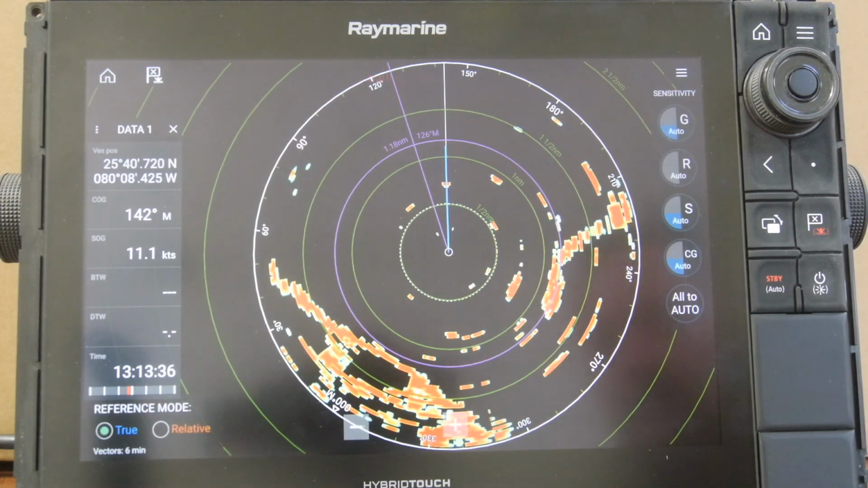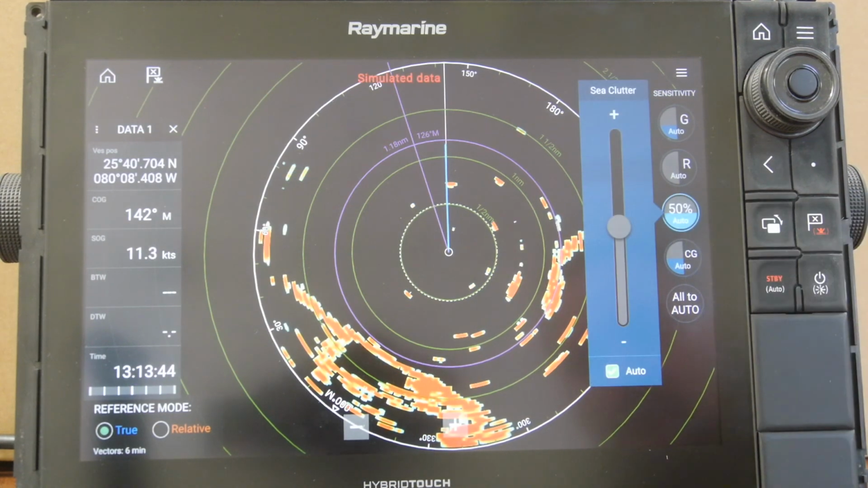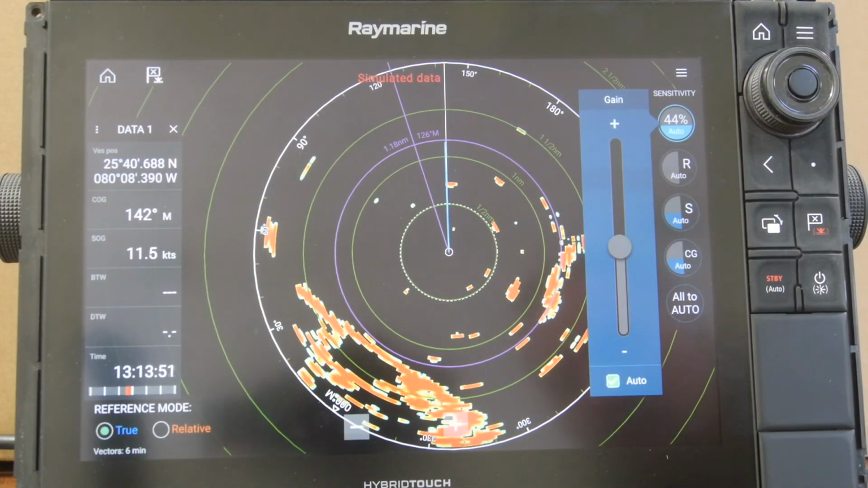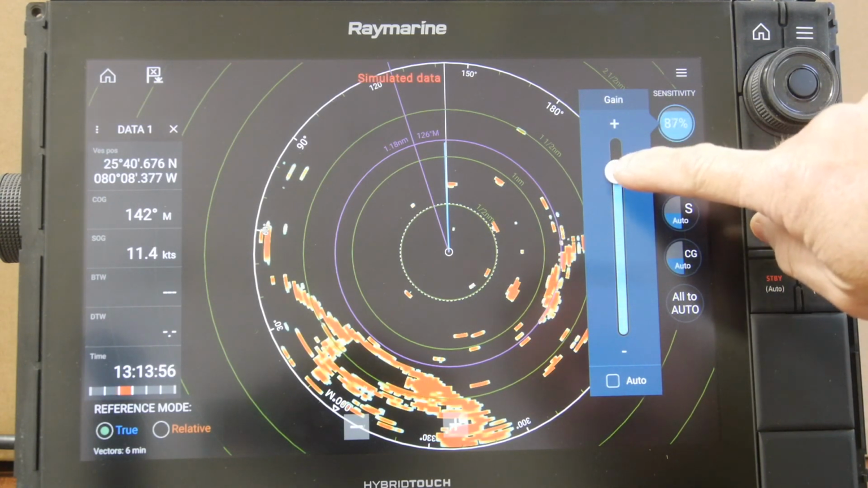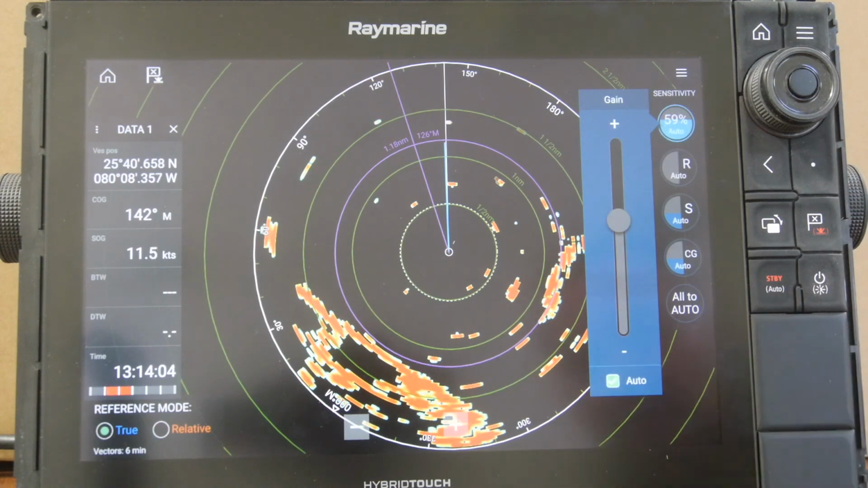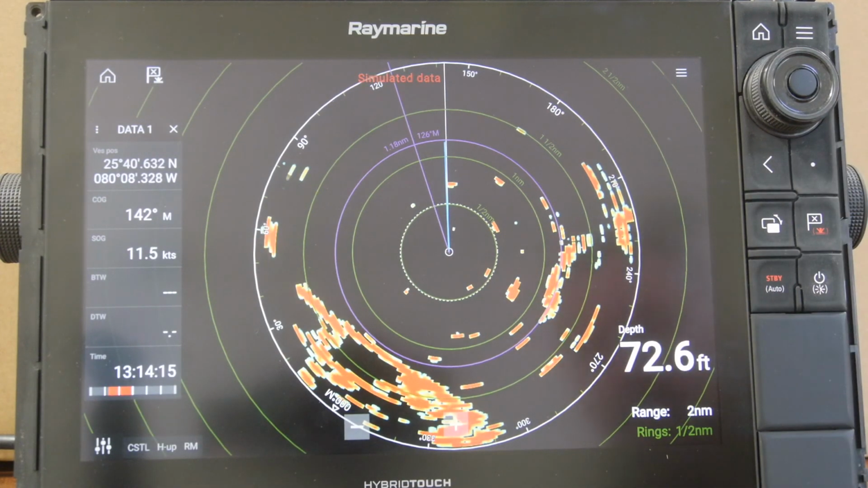Some other information you'll need to check when you start up the radar are the gains. Press and hold the icon in the bottom left corner. This allows you to check your color gain, your sea clutter, your rain, and your main gain function. As soon as you try selecting your main gain and adjusting it, it'll come off automatic and go into a manual mode. If you want to select auto, simply choose auto and press anywhere on the screen, and then press the back button to get you back into the radar screen.